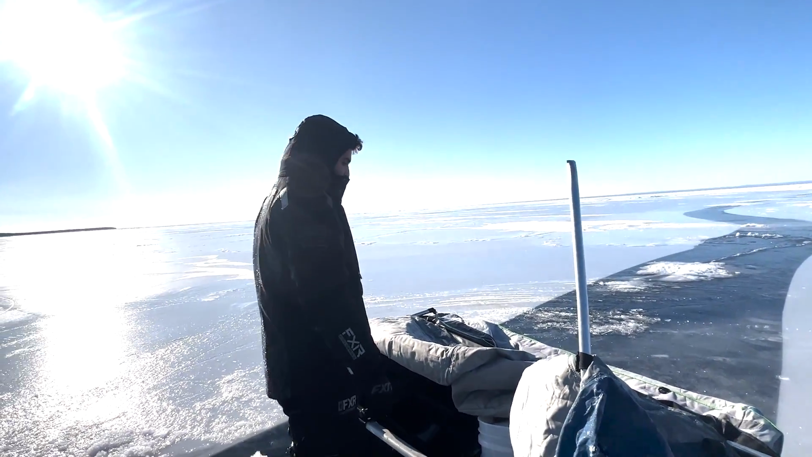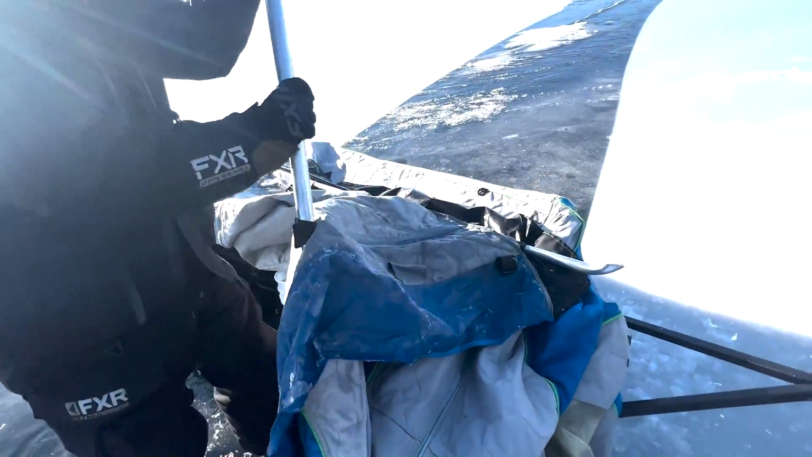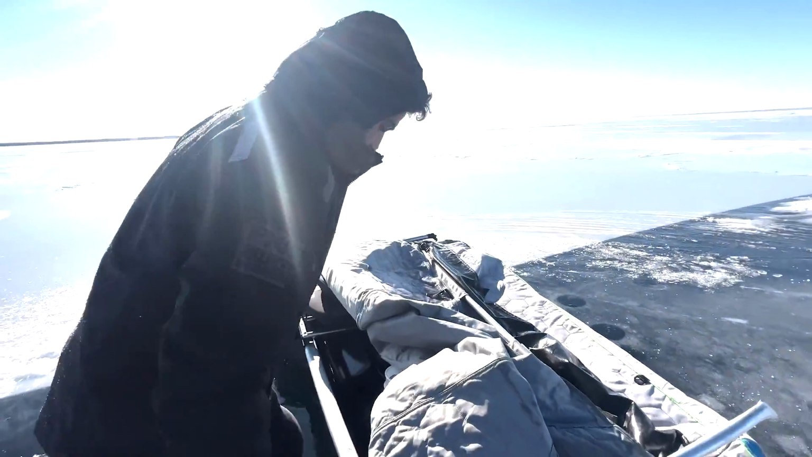Yeah, that's a nice fishing hut for you. There we go. Cold, beautiful.